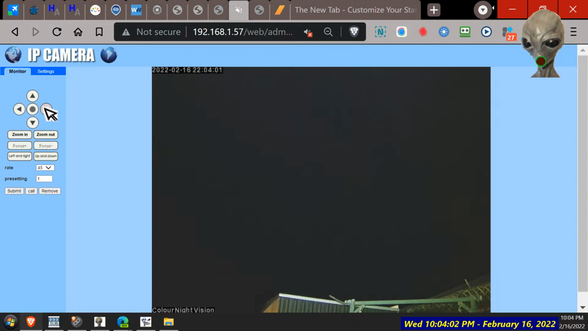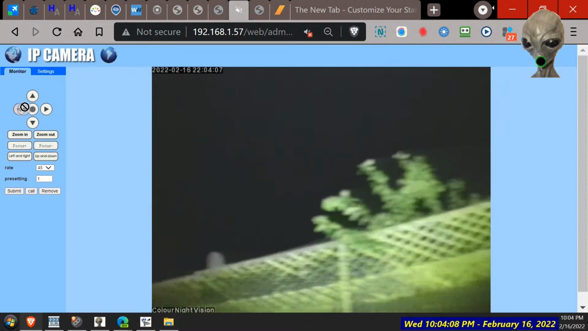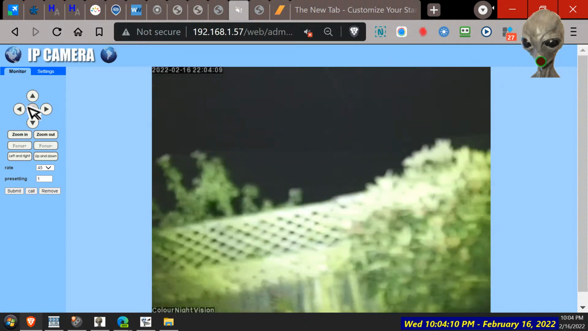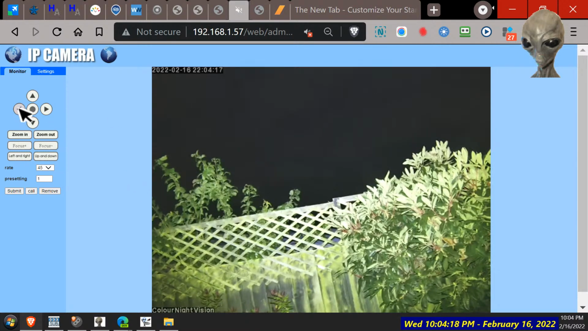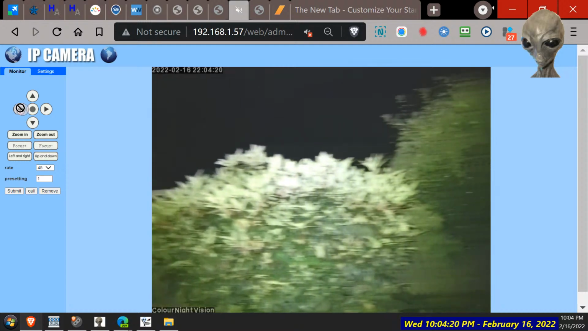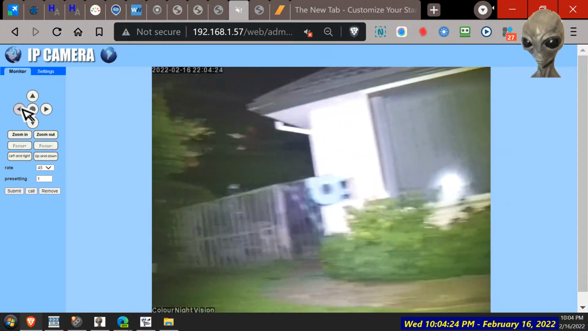But I'm pretty sure if we had a UFO or alien in the garden, we'd see it pretty well. It's got our focus there. That's strange. Click on that middle button, focuses it. That's pretty good. Yeah, so not too bad. We're getting the hang of this.